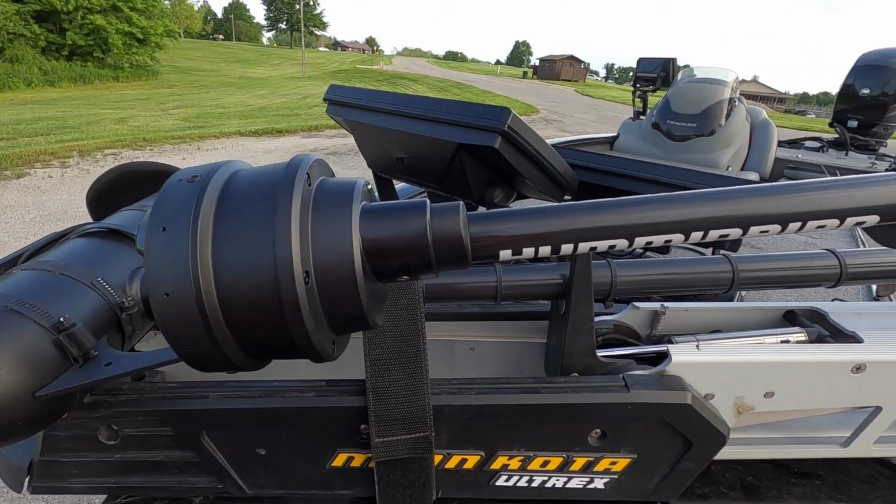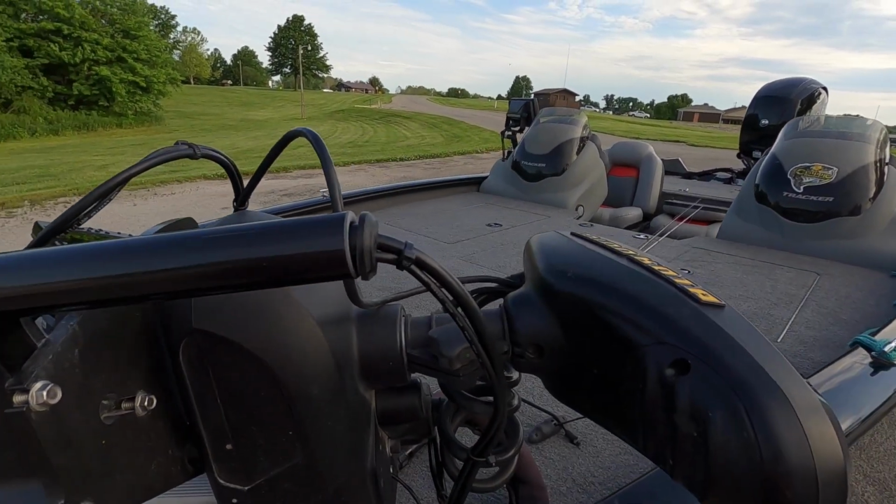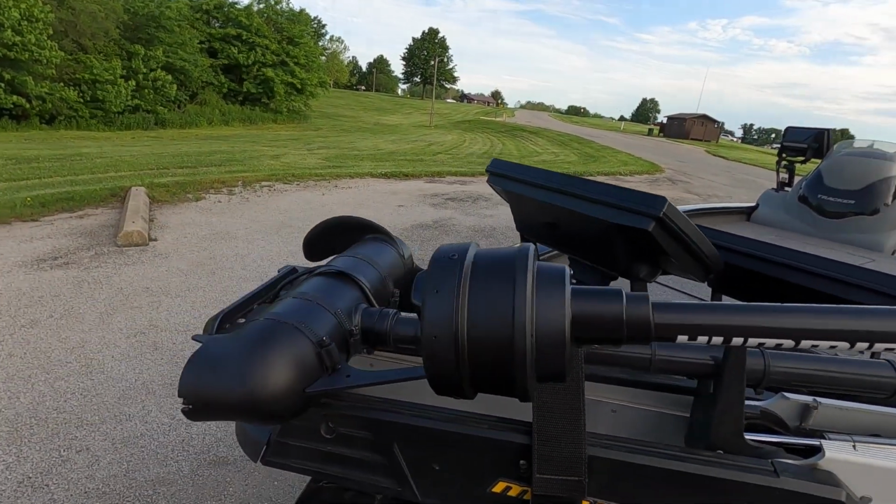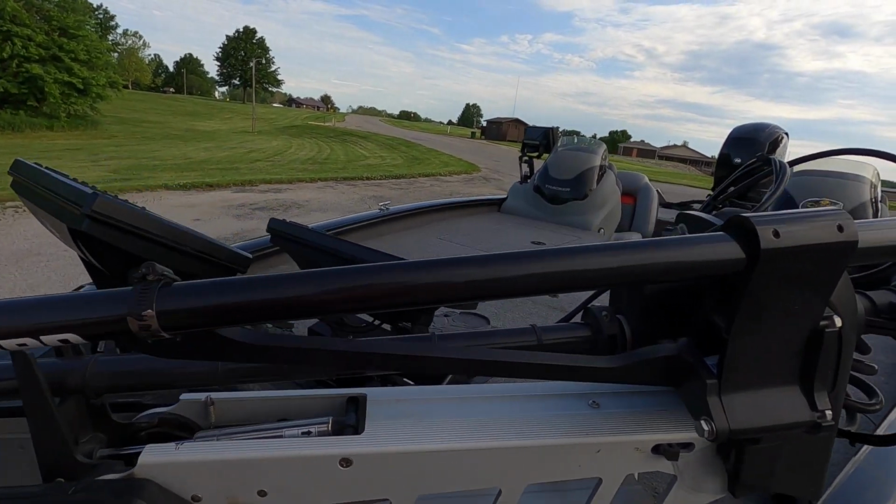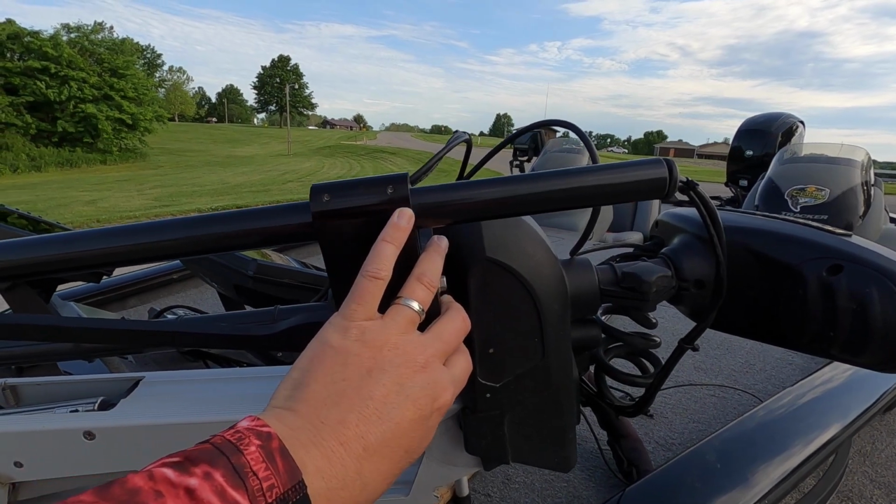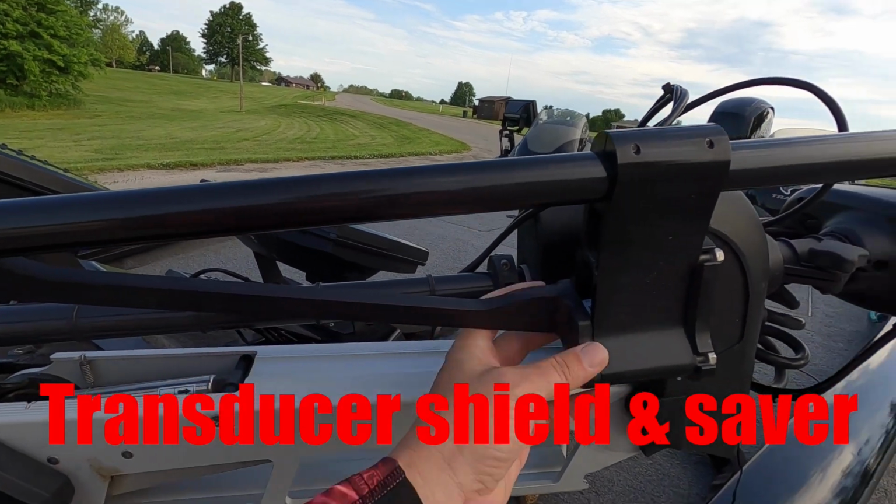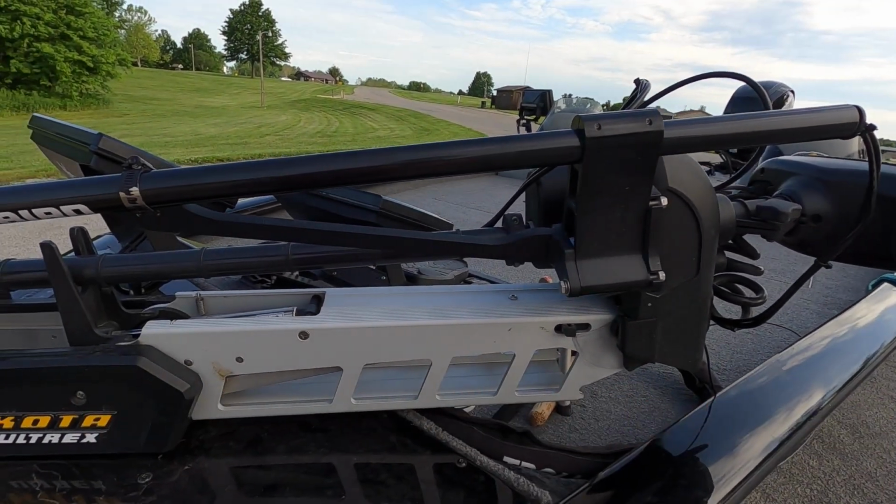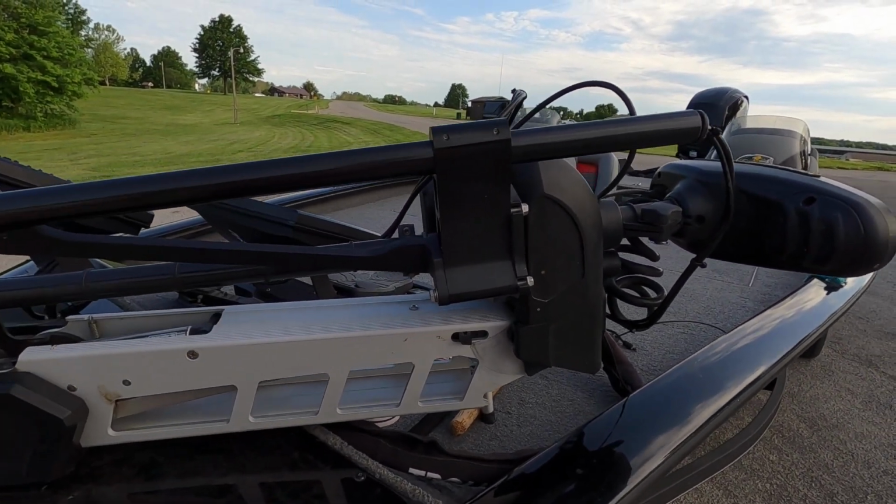It's the new Humminbird Mega 360. Don't know much about it yet. We'll be trying it out. I did have a standard 360, and I can tell you all the mounting hardware, at least for the Ultrex, is the same. This is actually a transducer shield and saber mount that I had on my standard 360, and it mounted right back up to help give it support.